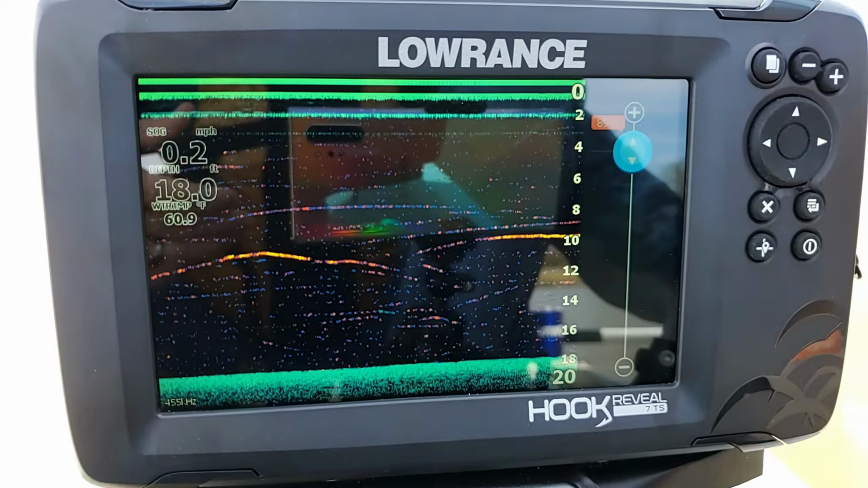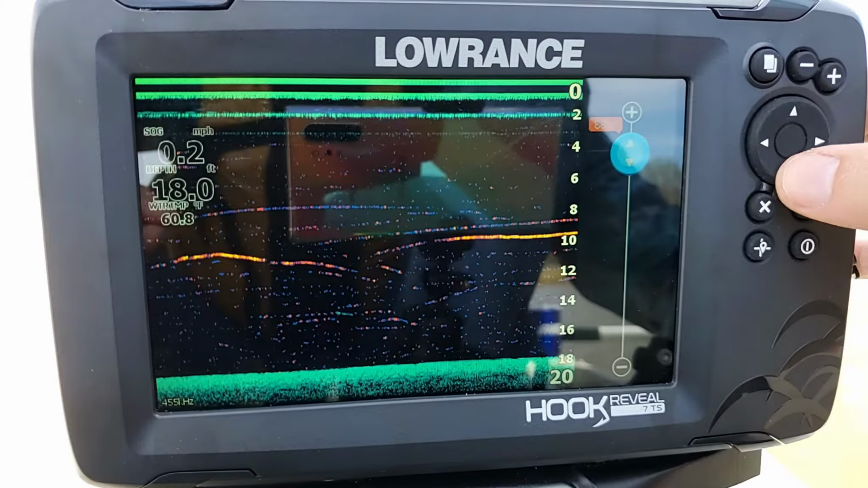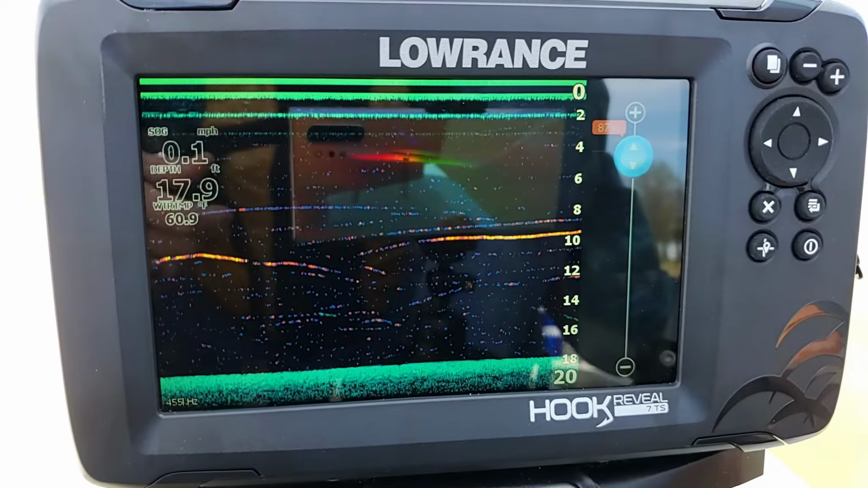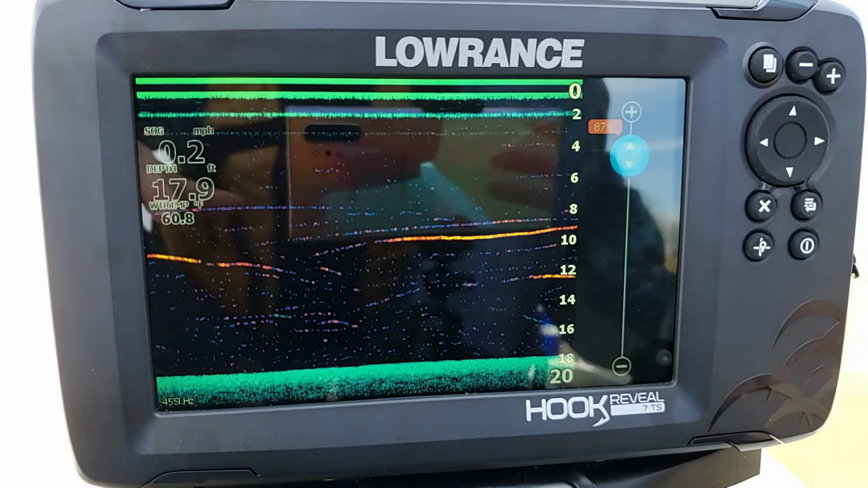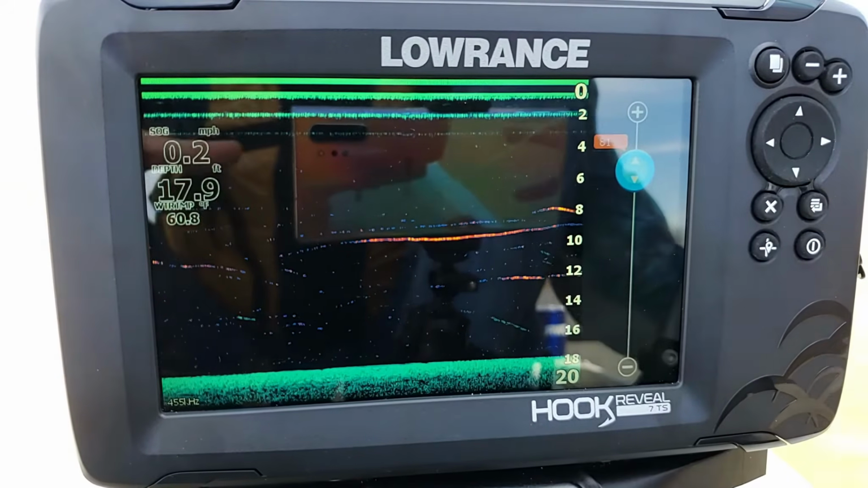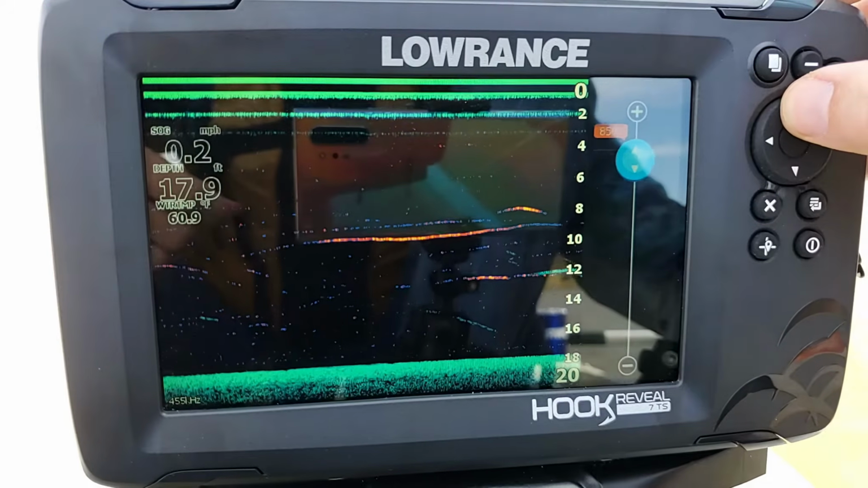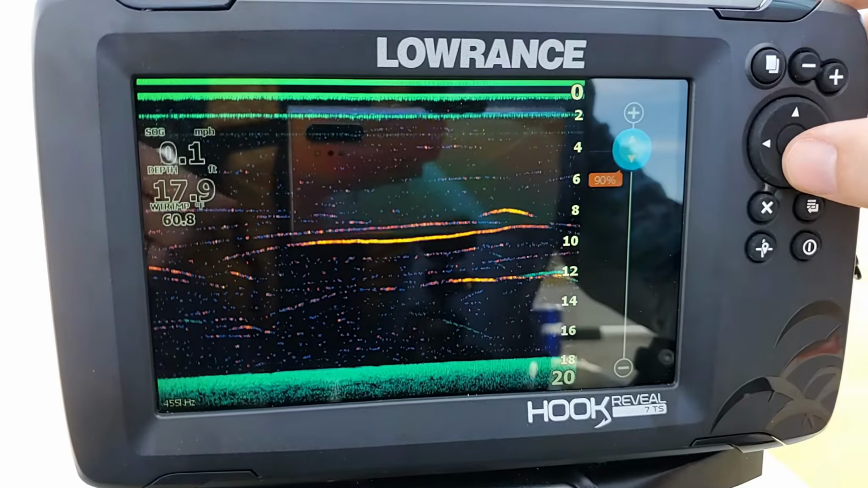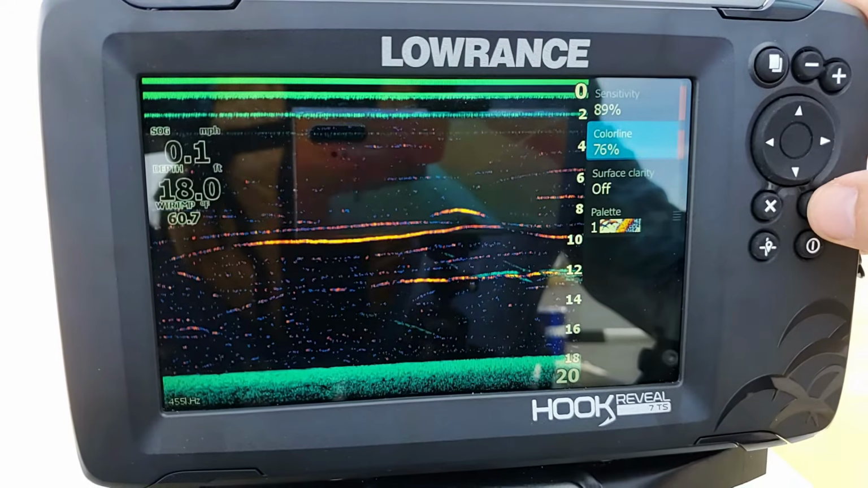One thing I want to point out is that when you do this, only go 1 or 2% at a time and let it sit for about 5 or 10 seconds to let it gather its bearings and realign itself. You don't want to go too far or too fast because you might miss a particular percentage that works best for you. So I'm going to set mine back up to 89. Let's go back.